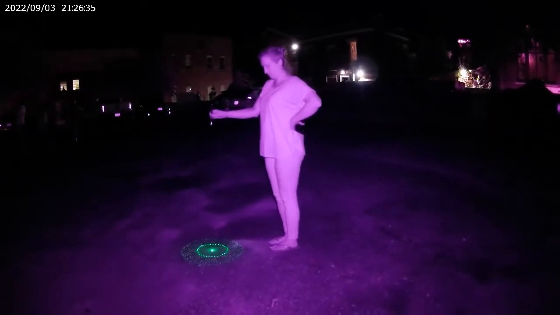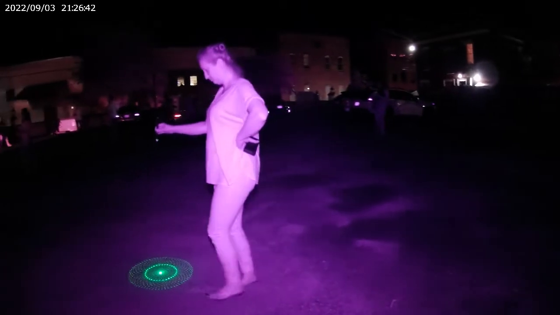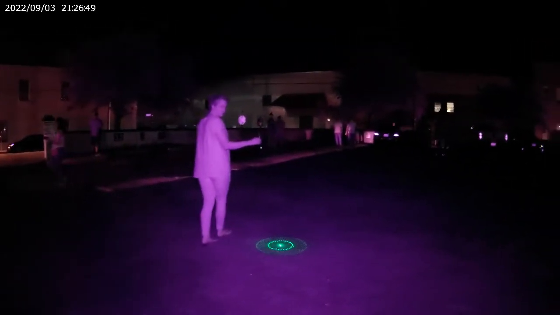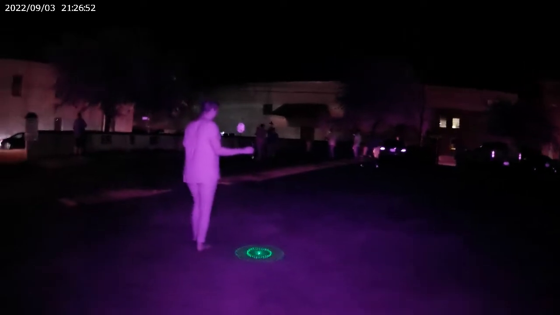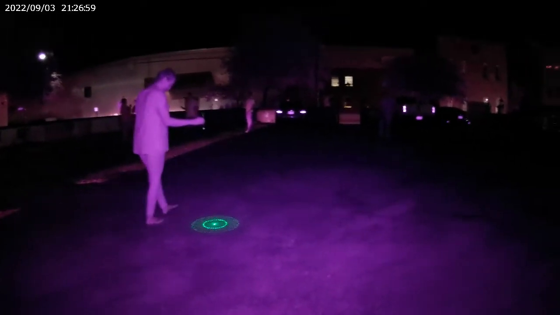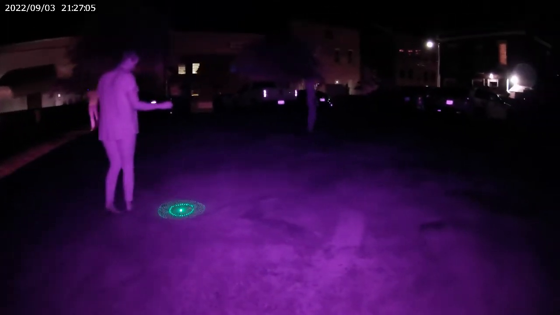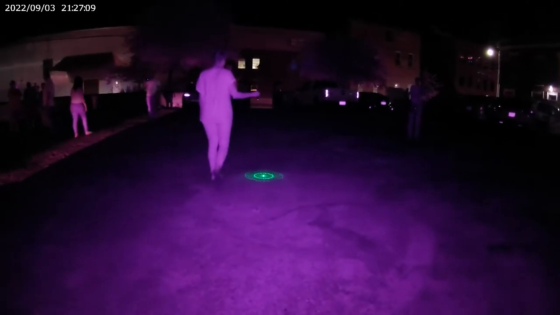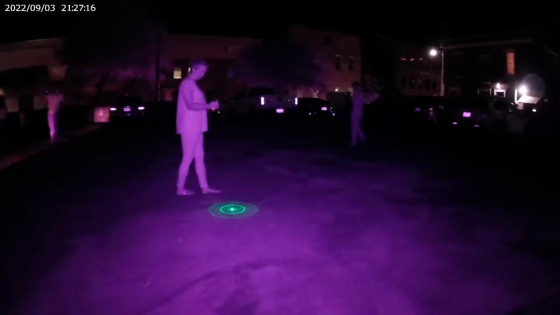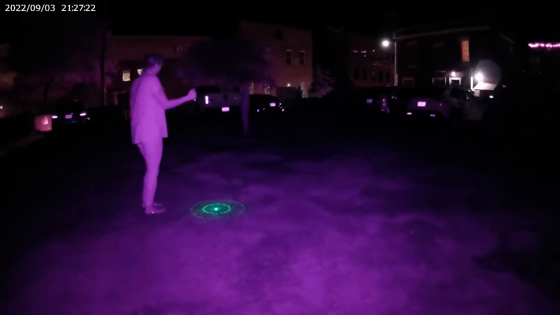I'm gonna walk that way. I am. What was that?